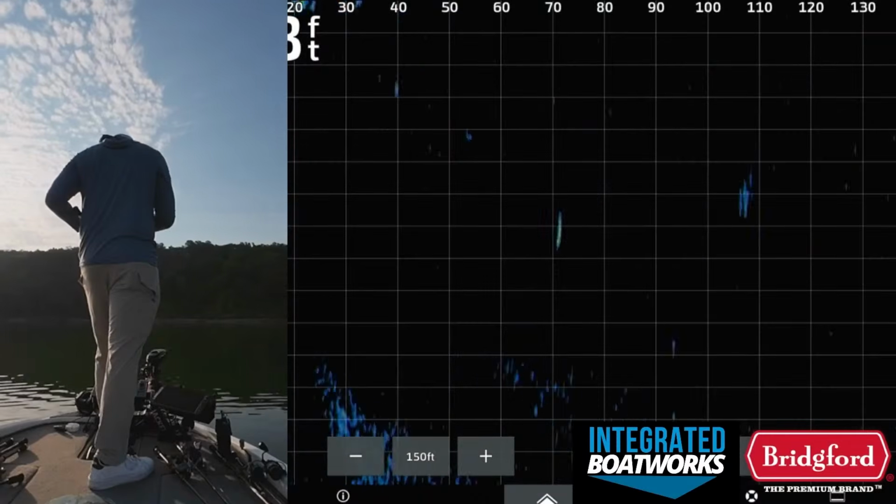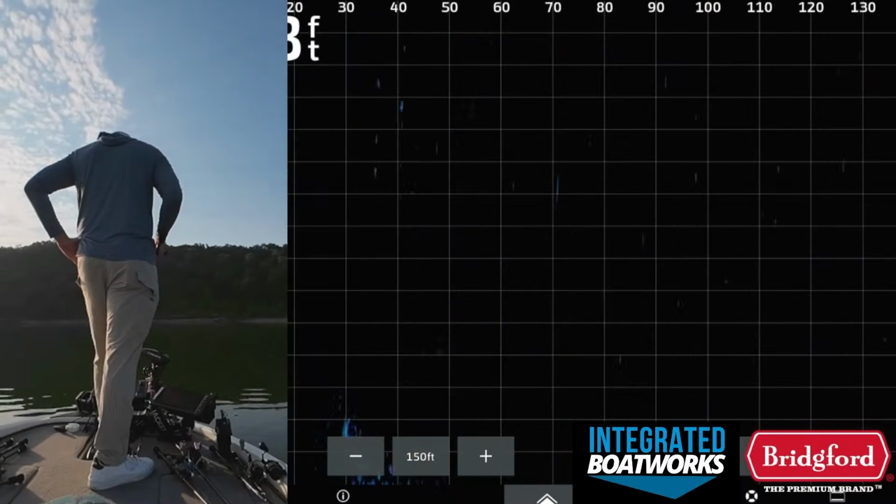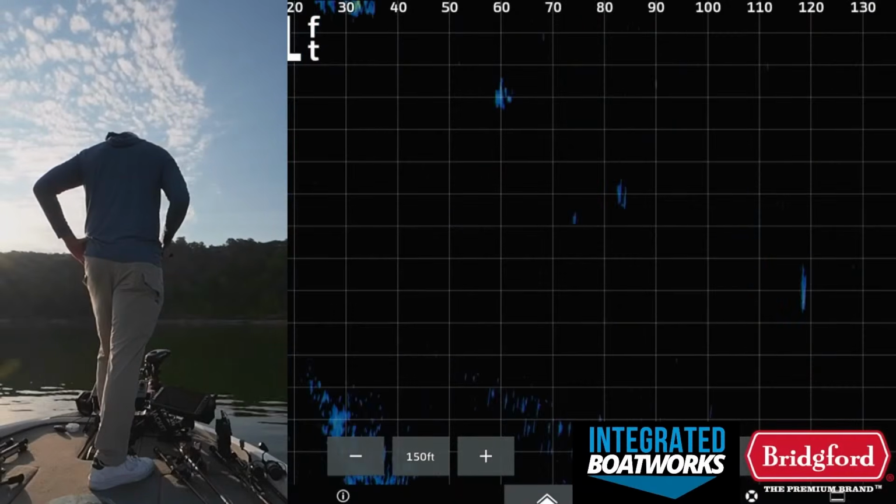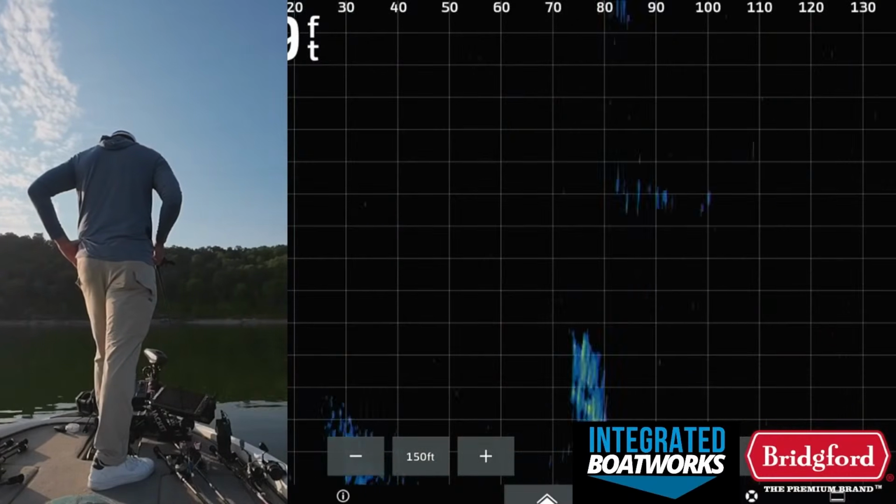So basically what I'm looking for on this Livescope is I just want to see fish that are up near the surface, grouped up all around the shad. And usually when you catch one of these fish, it'll kind of pull the school to you, so you kind of have to find another one.